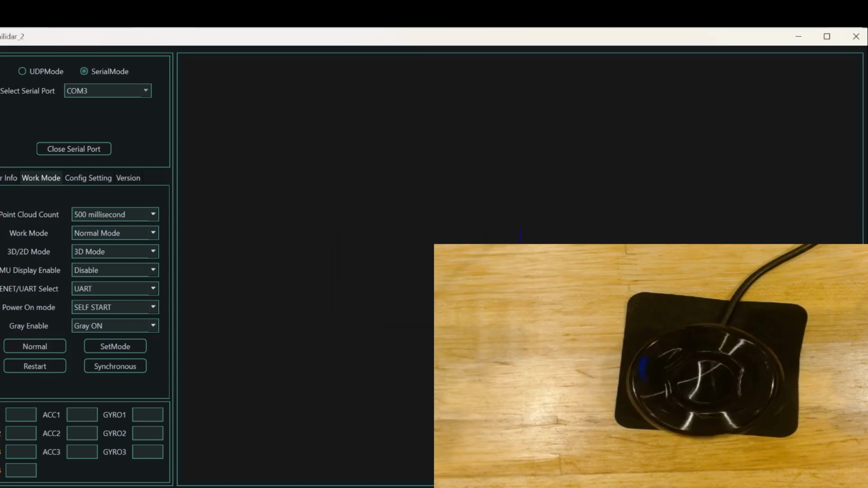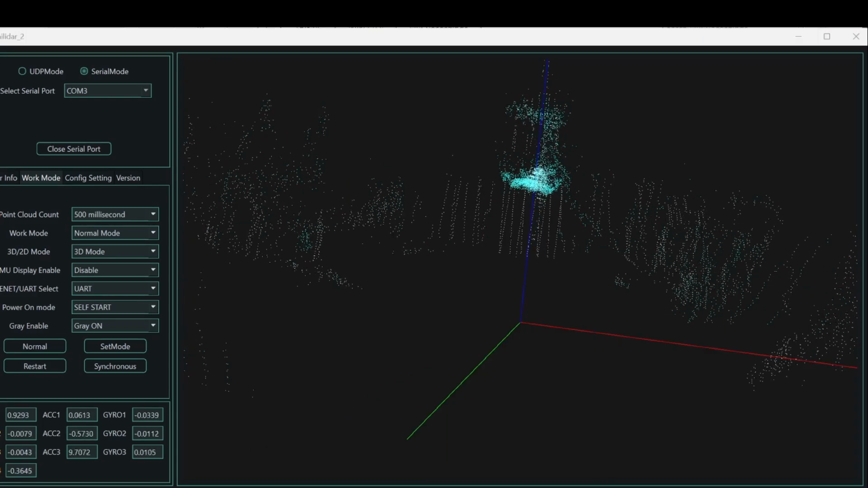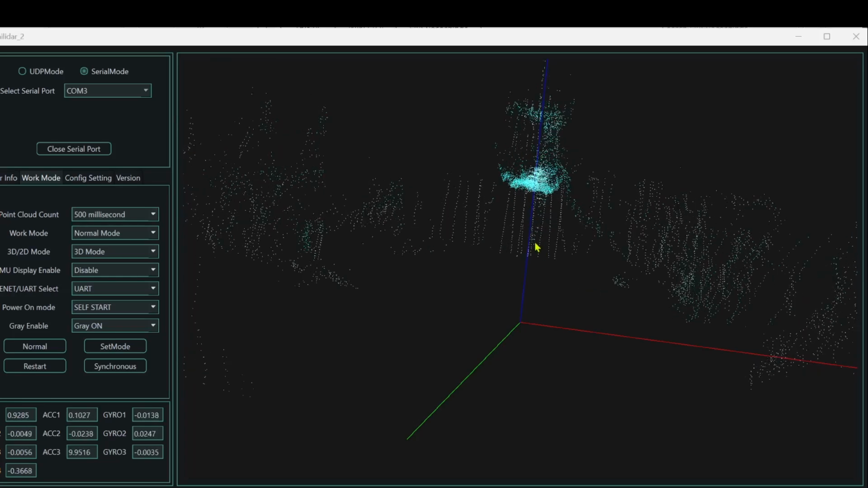Now you can see that the sensor is spinning up, and it can take a good 15 seconds for it to fully come up. I'm going to zoom in here a little bit. In a few more seconds, we should start seeing the data come in. There we go. All right.